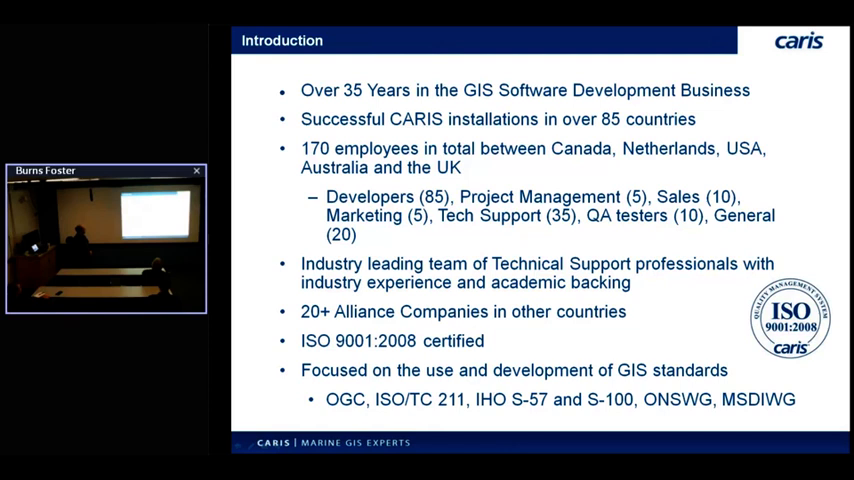We've been in the business for a long time, particularly in the hydrographic and ocean mapping business, and that's our main industry, and we've been doing it for quite a while. We're also ISO certified, and we're on a bunch of working groups as well, specifically the OGC, ISO, TC211 working group, and S57, S100 with the IHO. So we've got our hands in many pies.